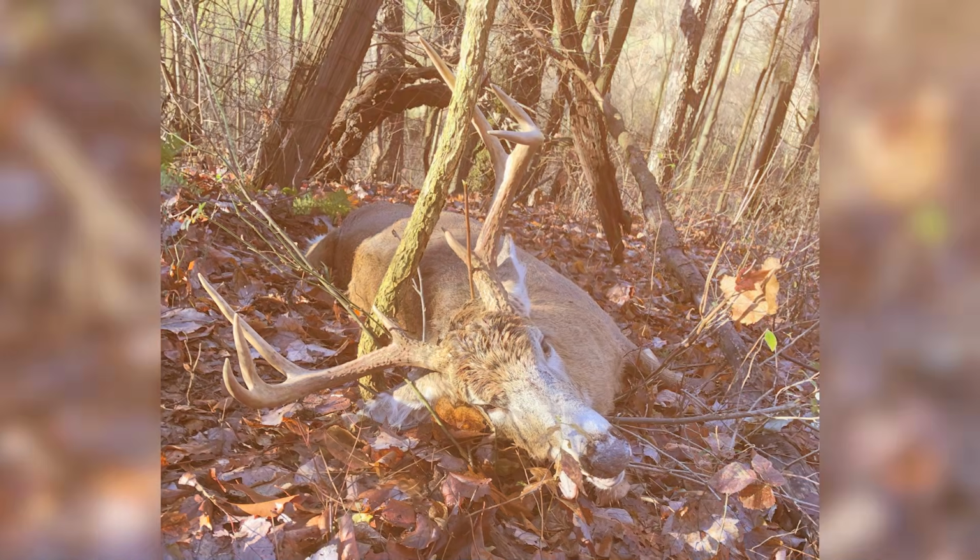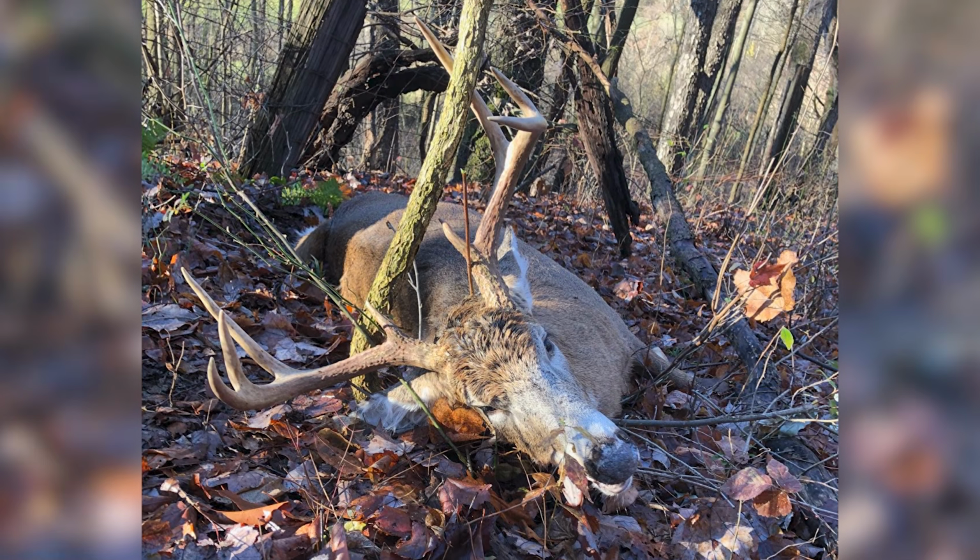Hey guys, I want to give you an update on this recovery Jason and I were doing. Obviously, we did not find the buck, and we felt like the buck was not hurt in a way that he's gonna die because he was not in the area. The following day, that hunter actually got an opportunity at what we believe was the same buck because he was able to put a good shot on him. The buck died within like 20 yards, and then he sent me pictures of a wound on the bottom of the deer, and he's thinking that was the deer he shot at. So a good ending to this one: the hunter did end up shooting the buck, and he's not out there wounded.